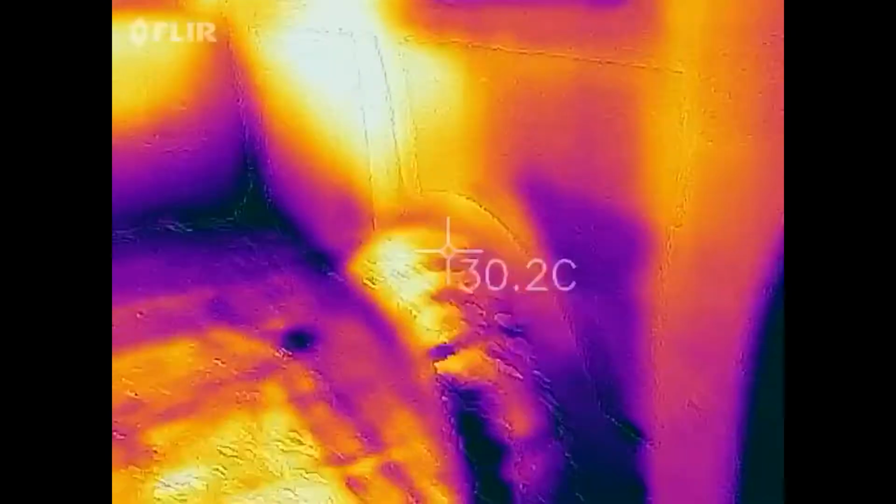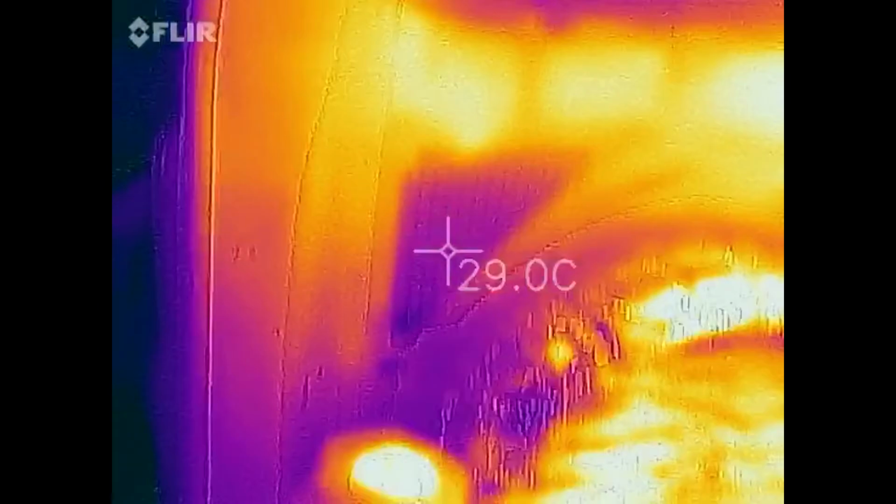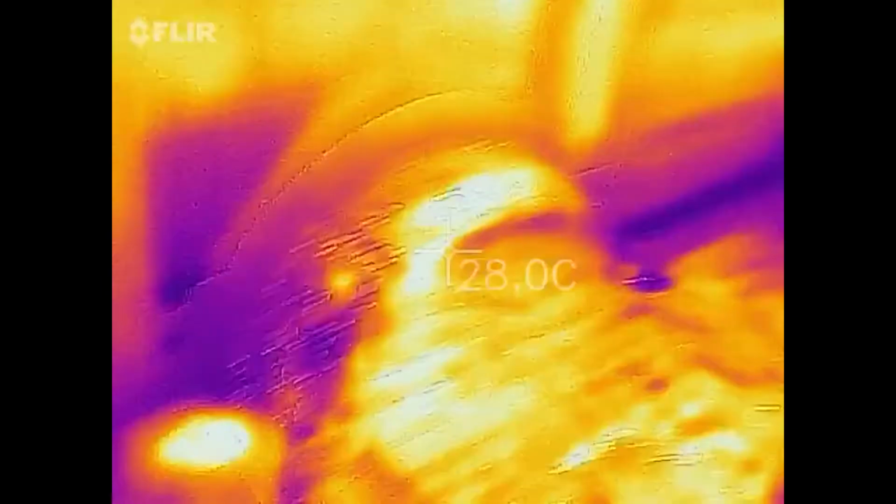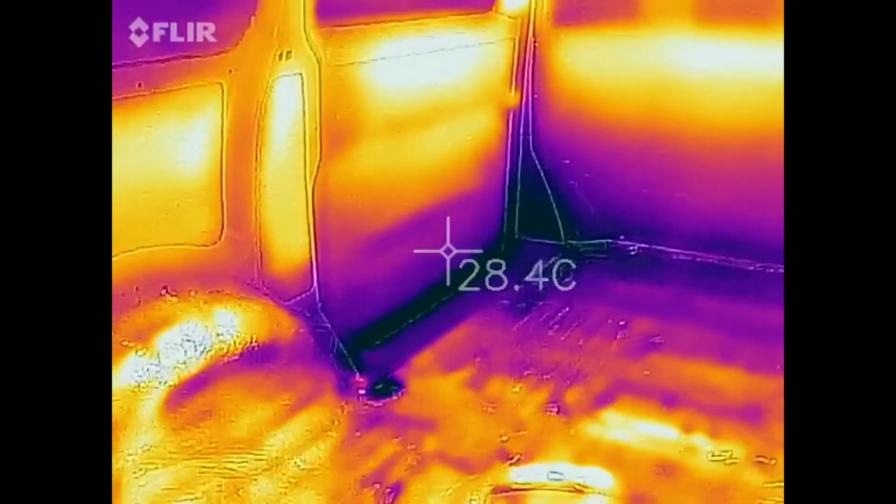Rear arch is good. Yeah. That looks a bit cooler down there. Not sure why. And down the bottom of there.